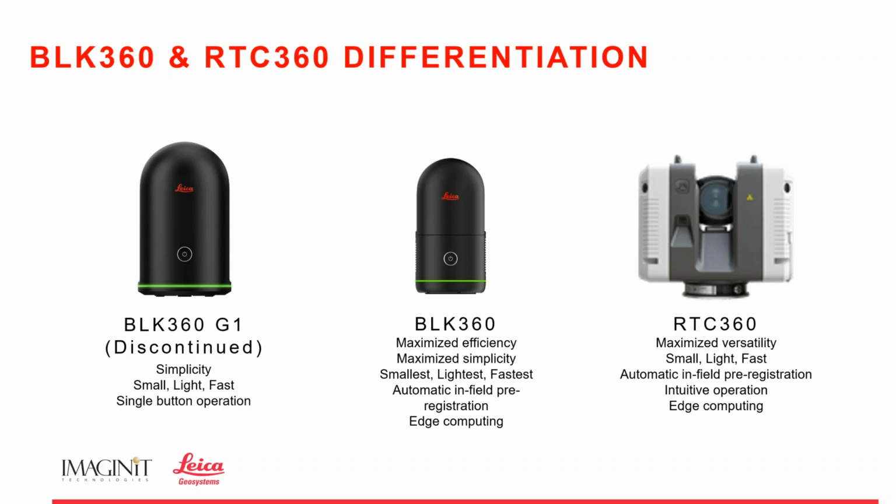Leica's almost done too good of a job because they've put a lot of features that were in the RTC 360 into this new BLK 360. So some people will say, well, geez, there's a price difference. Why not just go with the BLK 360? I can understand why that question would be asked. But I will tell you, there is a right tool for every job.